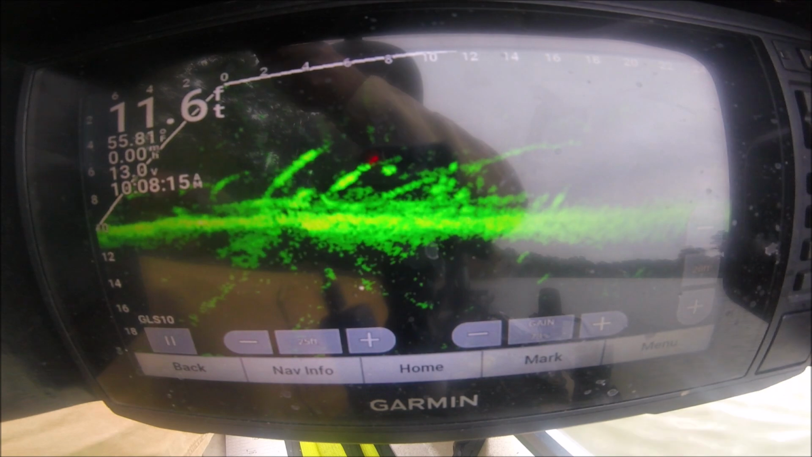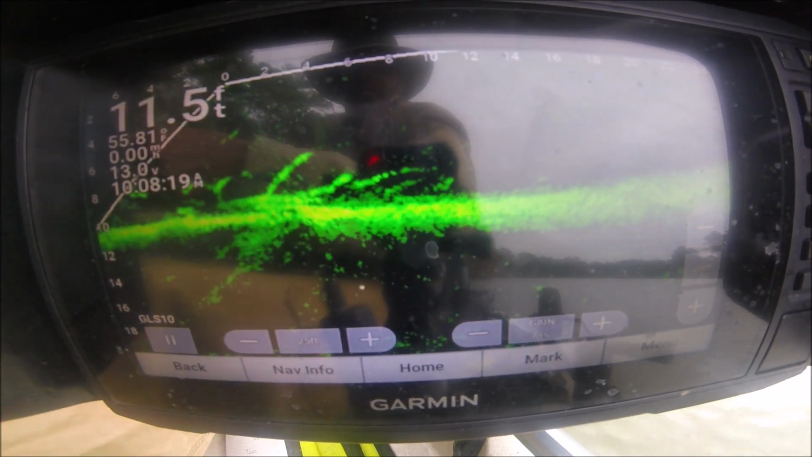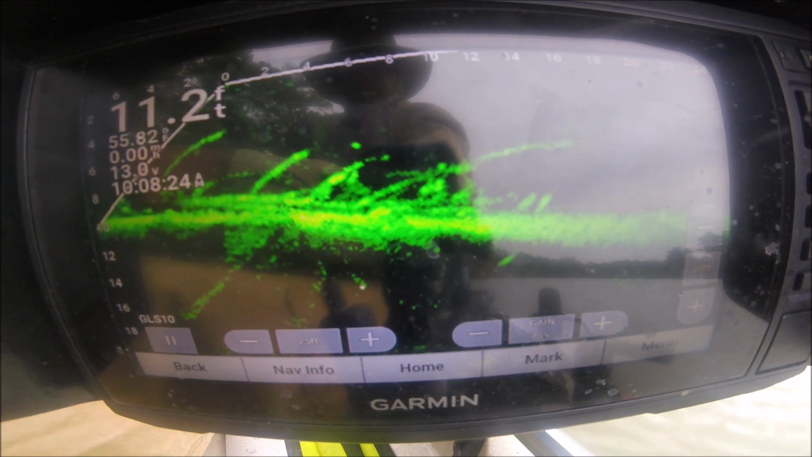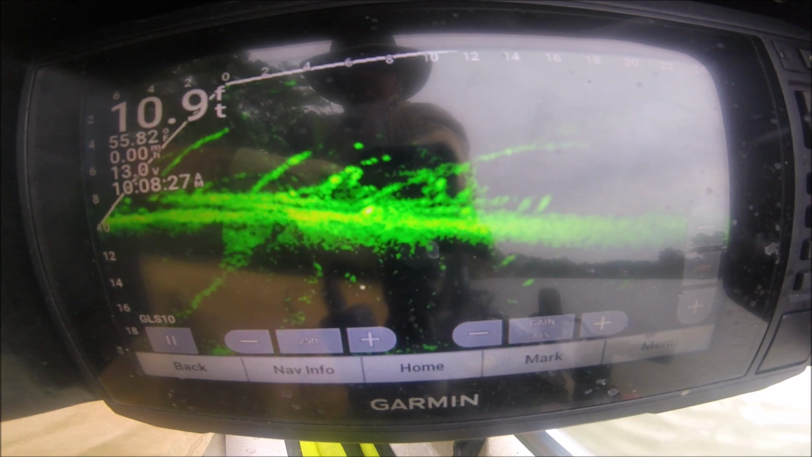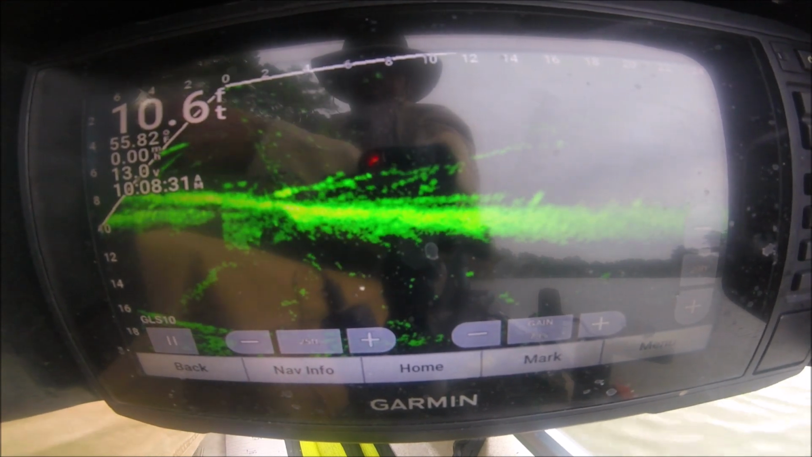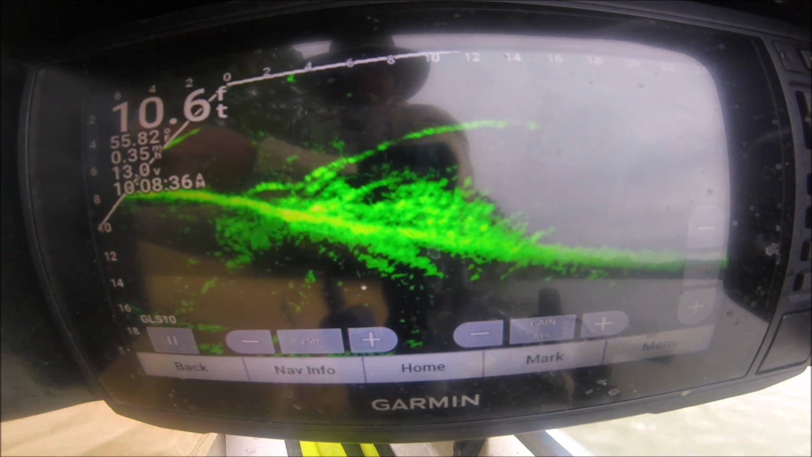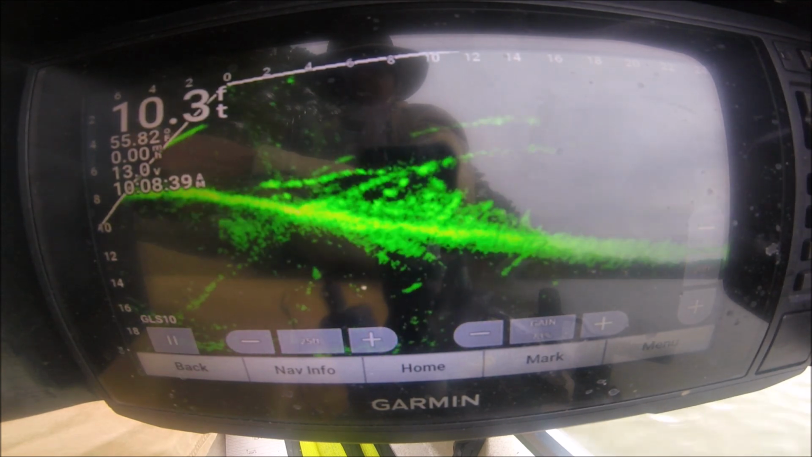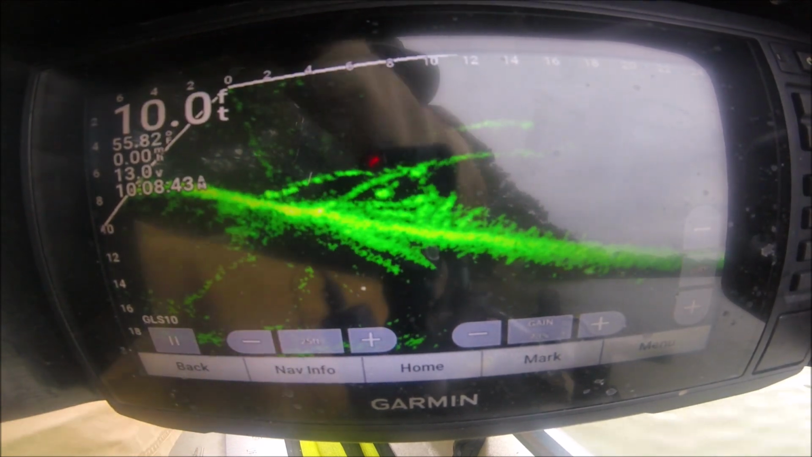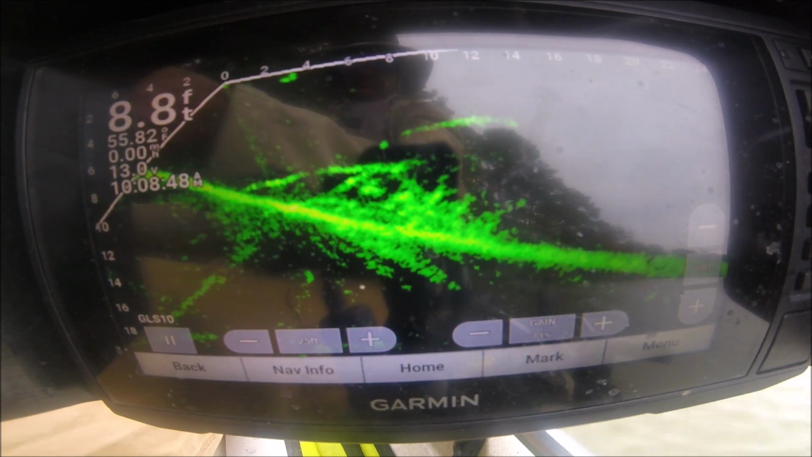Oh, he hit it. He's going back down. Come on. Oh, he hit it. Catfish. Whenever I miss them like that, there's catfish on that tree. On this part of the tree is catfish. I done seen it way too many times. Every time, you know, you see a fish in the tree, it ain't always a crappie.